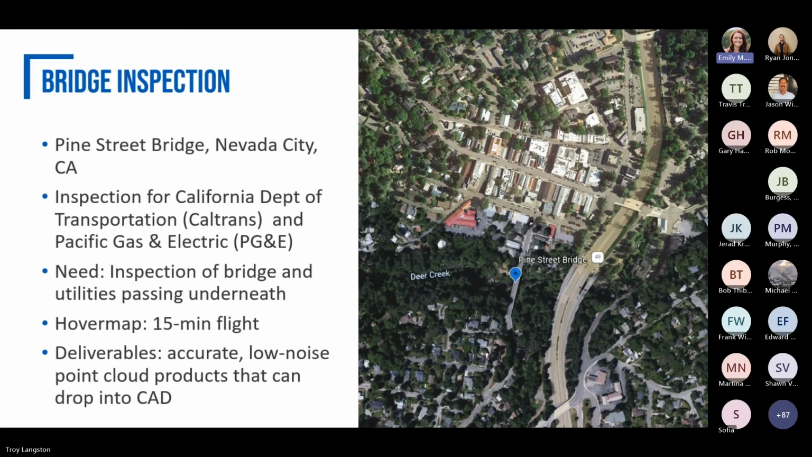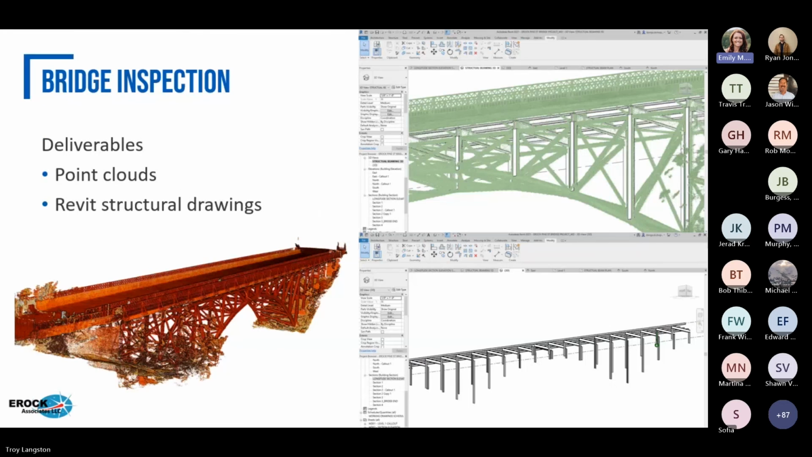Bridge inspection really is the fastest growing part of our business right now because the effectiveness and time it takes to do it is just no time at all. This was a 15-minute flight and they flew either side, flew underneath, never flew over the top of it. From that, they were able to get these Revit structural drawings, from point A to point Z, probably an hour.